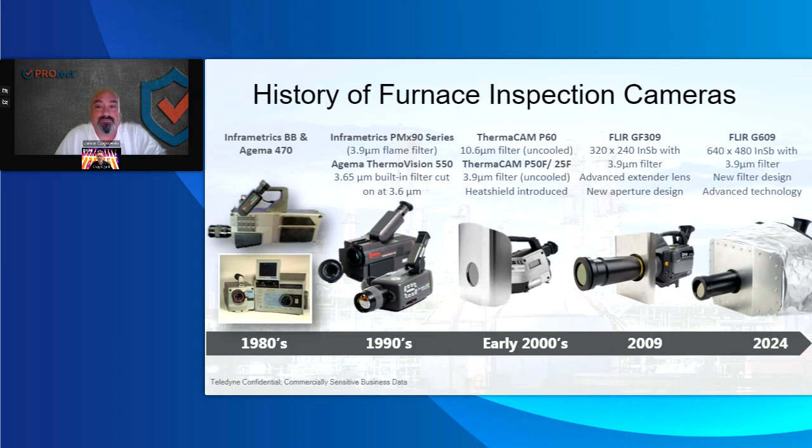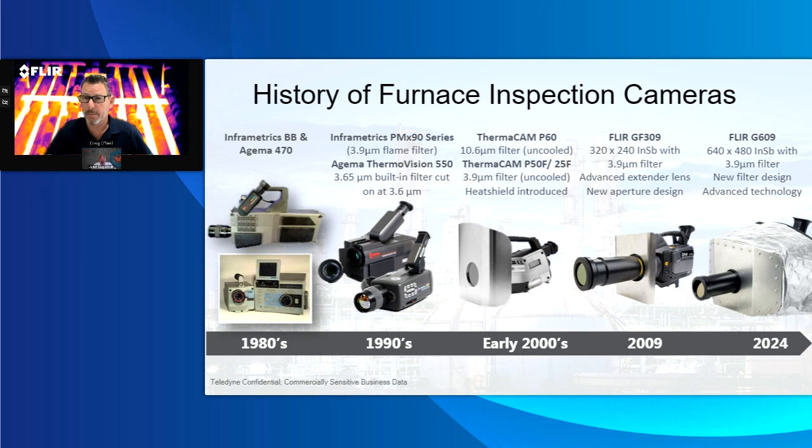Yeah, and when we looked at that camera and launched the new G series, we said, how can we make this better? Over the years from 2009 until last year with the GF309, we had a number of improvements. I won't go over all of those: changing the different ways the aperture works, the different filters that we put inside there, and some of the hardware changes. And now with the 609 camera, which is most of what we'll visit today, you get all of that old school 309 type of features, but you get a lot more with 4 times resolution.